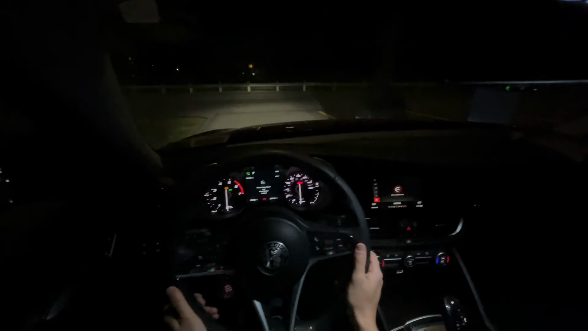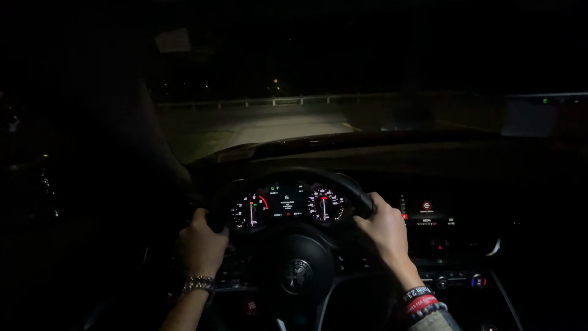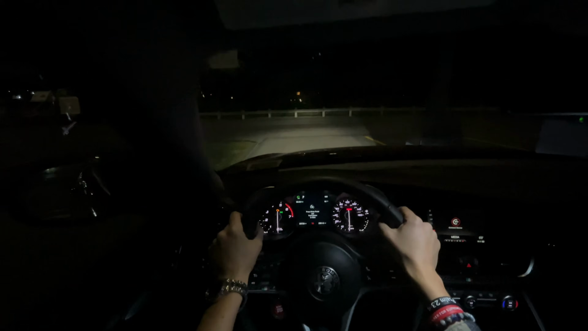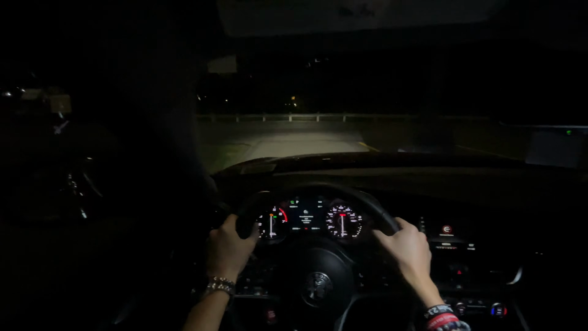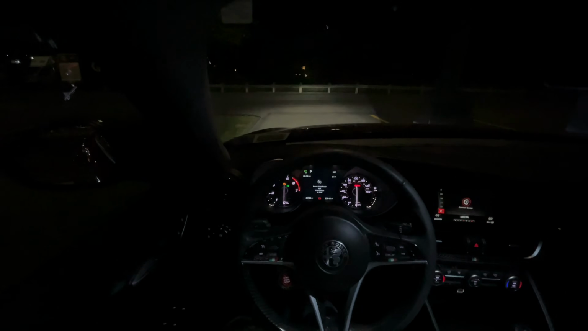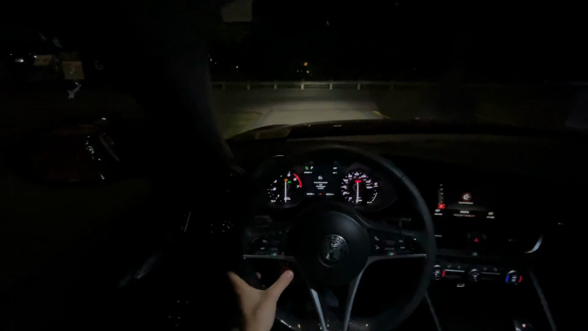If you guys don't know about this Giulia, I do have plenty of videos on my channel that describe the specs and go over what it's like to drive. Today we're just gonna kind of cruise in it and enjoy it as we drive home. So let's start her up. Start button on the steering wheel.